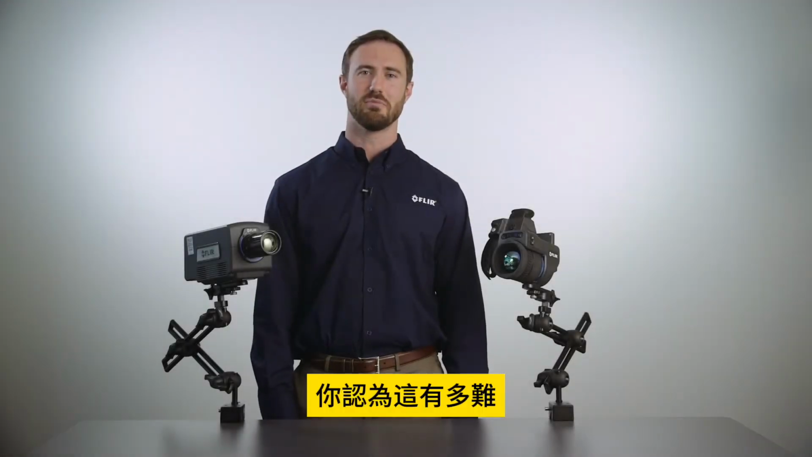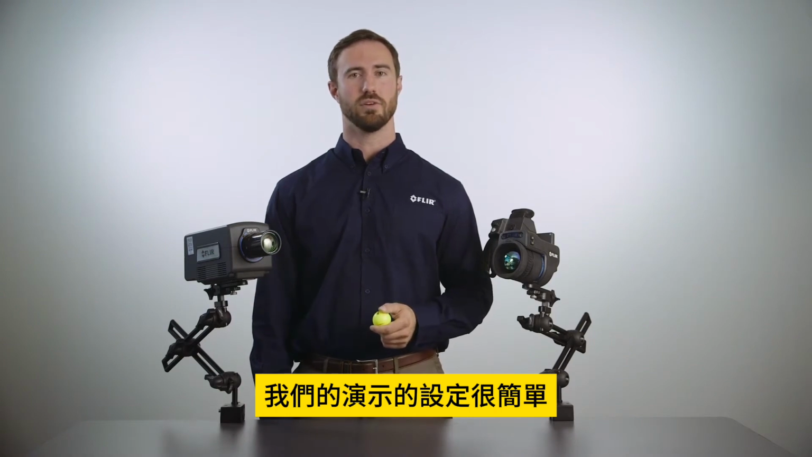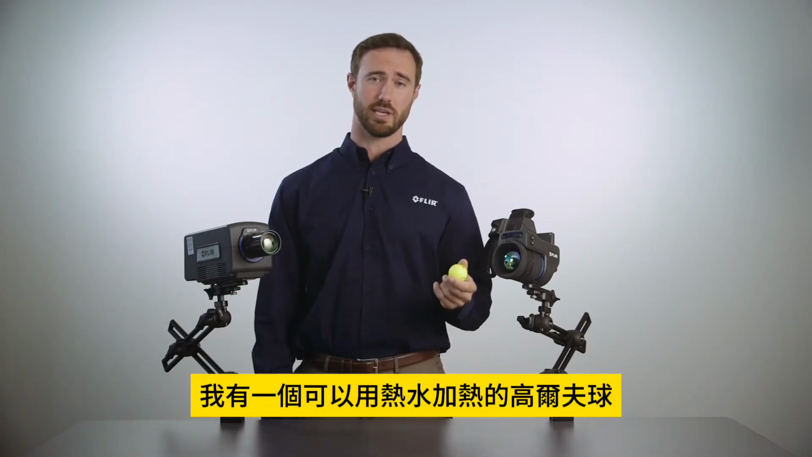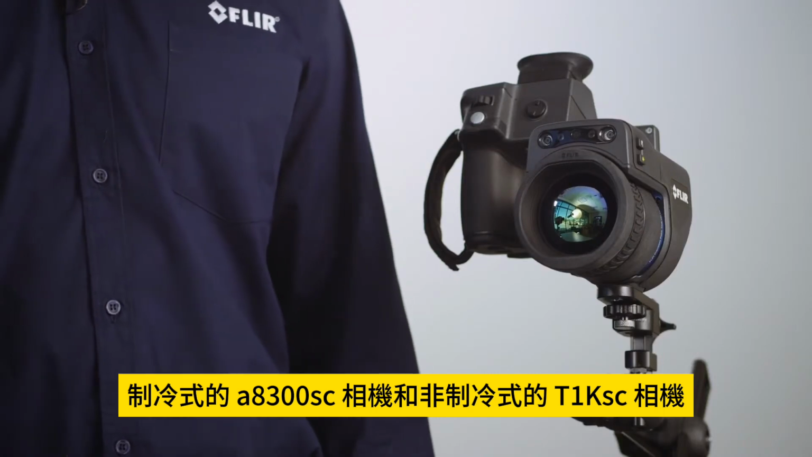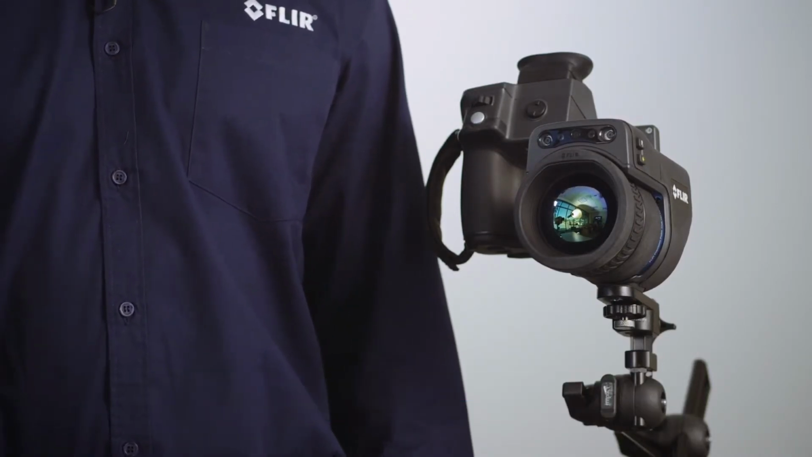How difficult do you think it is to measure the temperature of a golf ball? Our next demonstration will answer that question. The setup for our demonstration is simple. I have a golf ball that I'll heat with some hot water, and I have two cameras, a cooled A8300 SC camera and an uncooled T1K SC camera. I'm going to drop the golf ball and track its temperature over time.